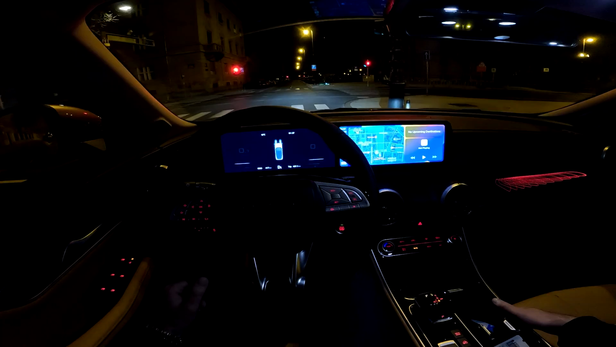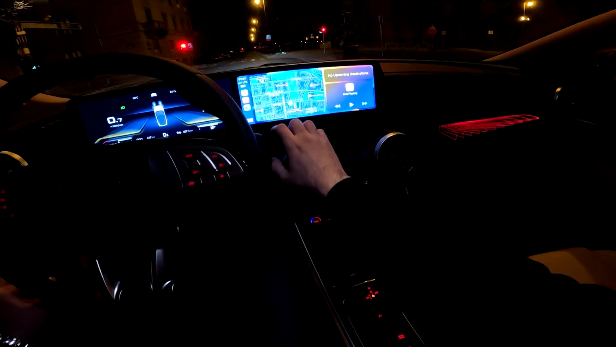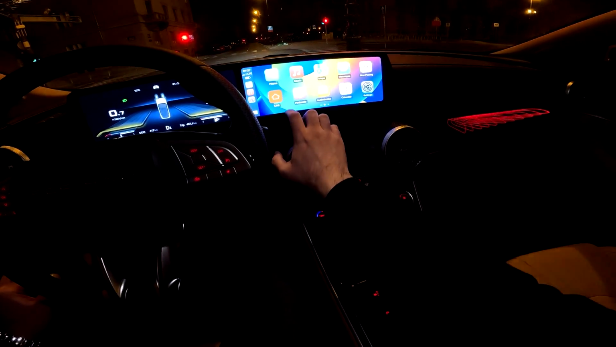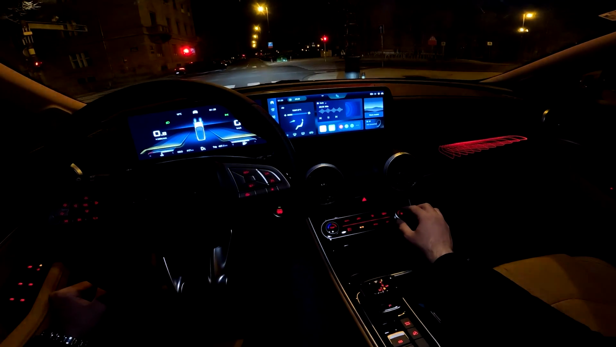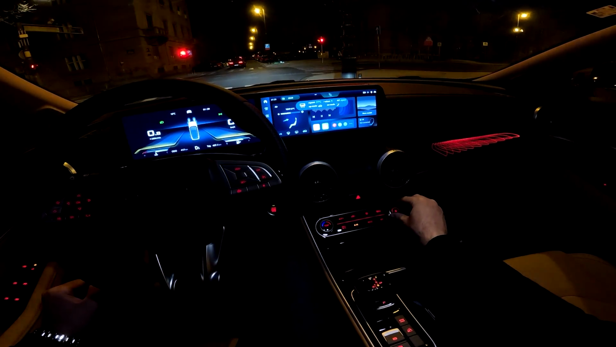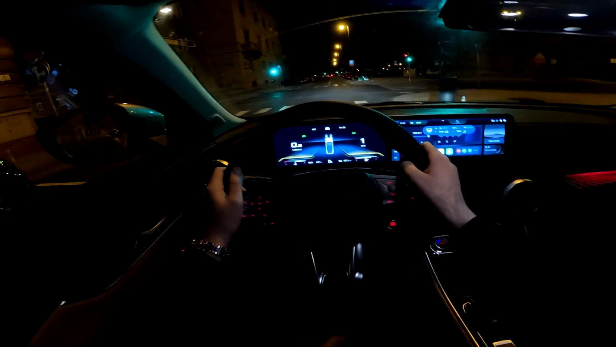Let's put the normal one for now. And then here is your Apple CarPlay view. Press the car here to go back to the menu of the car. And the AC is on switches, so that is always nice to see.